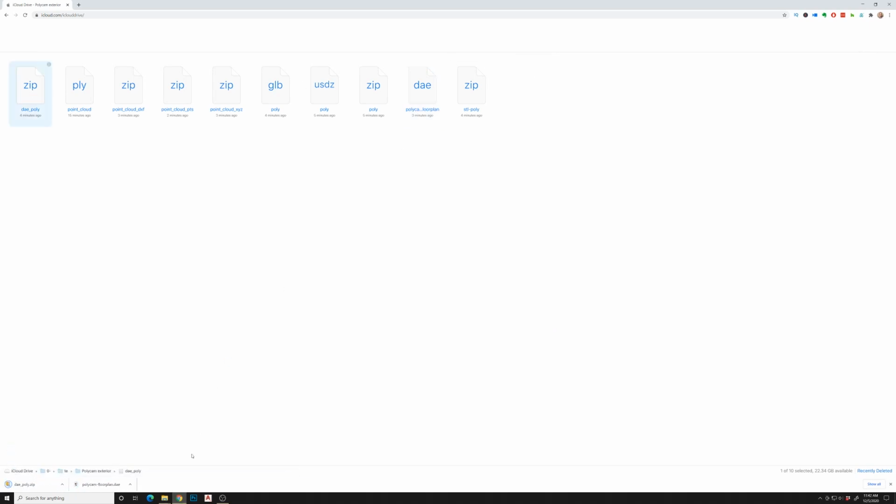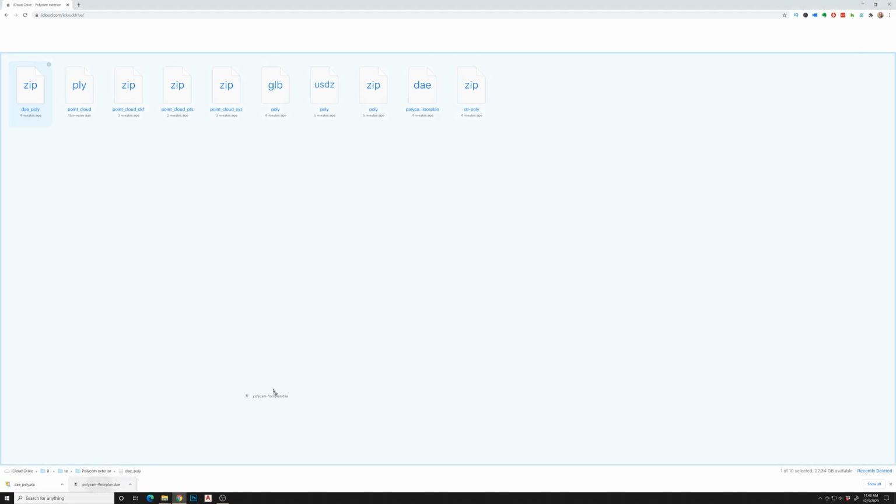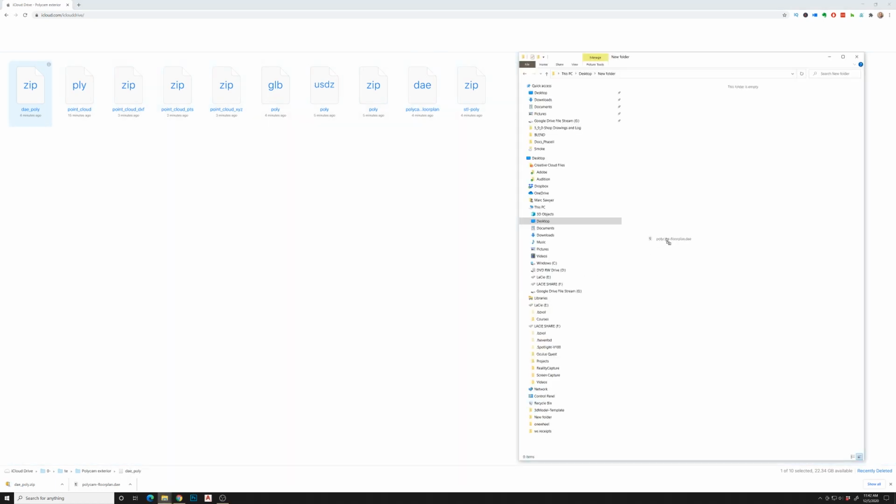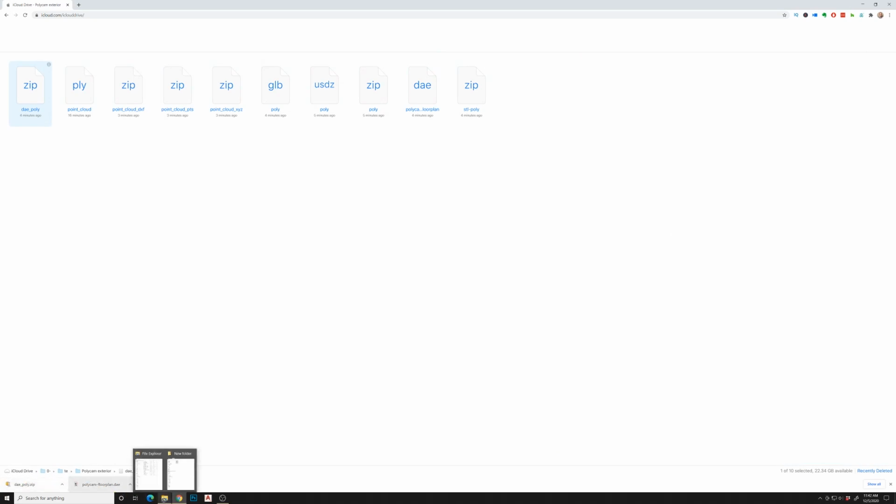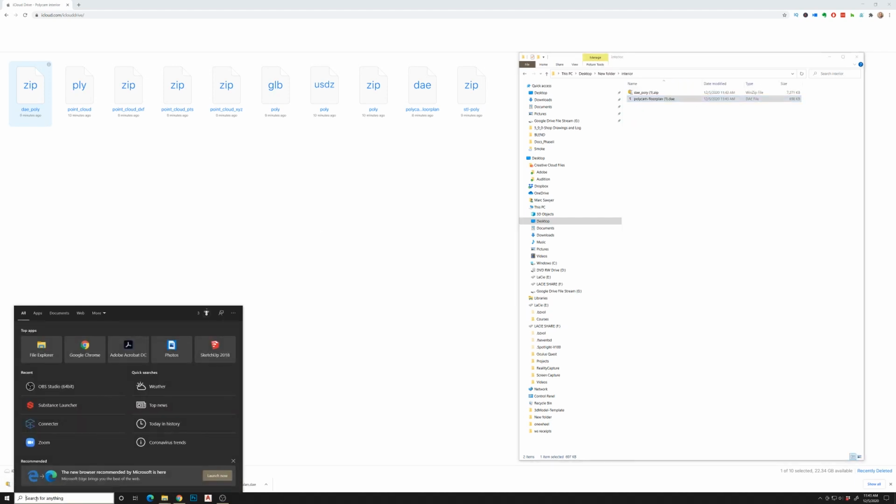So I just sent these to my iCloud account, put them in an individual folder, and we'll take this and drag it into this new folder here, and then we'll take the zip file, which is the actual textured mesh, and we'll put that in there as well. All right, so now we will open up SketchUp.